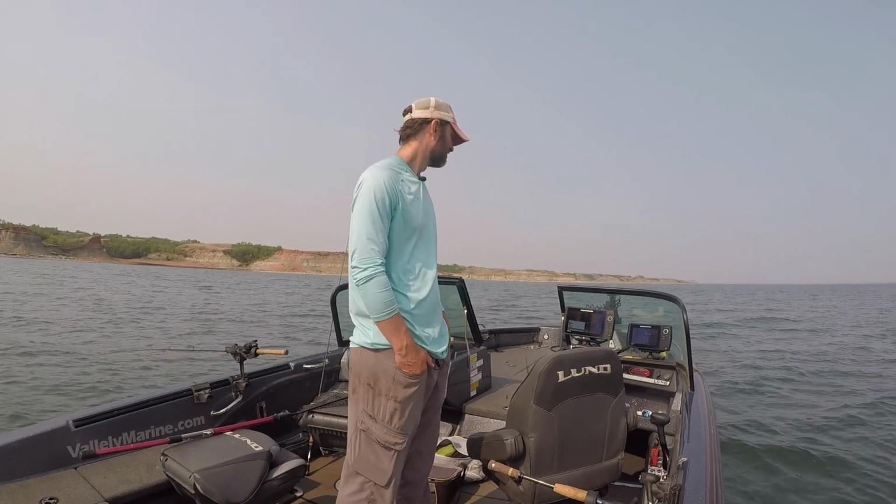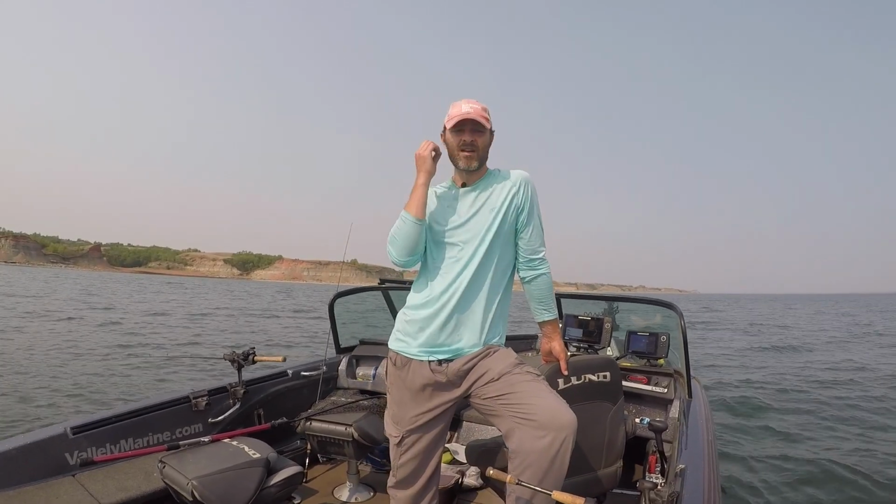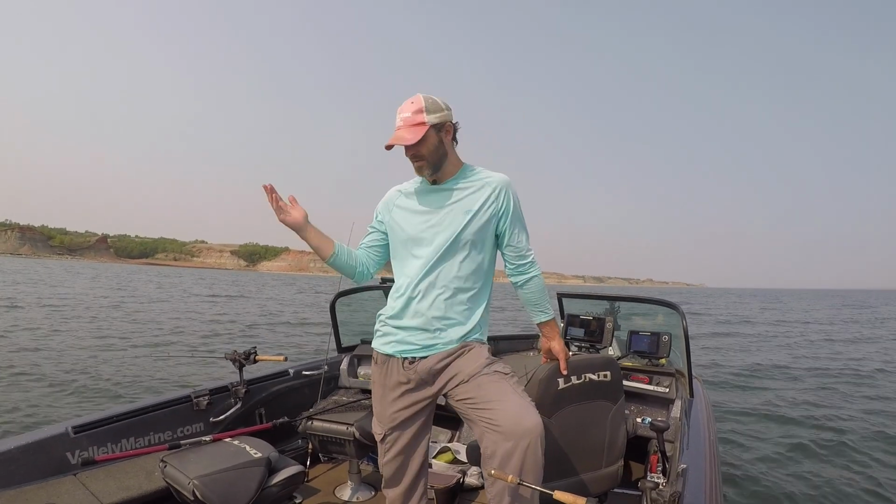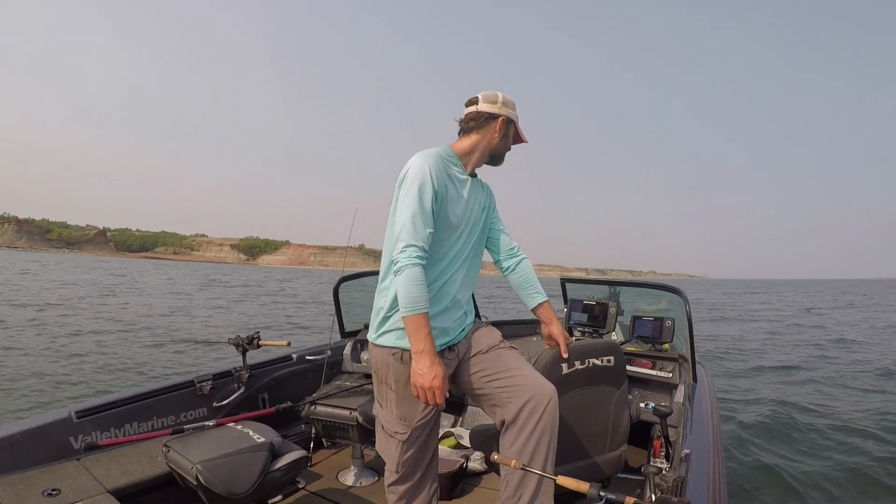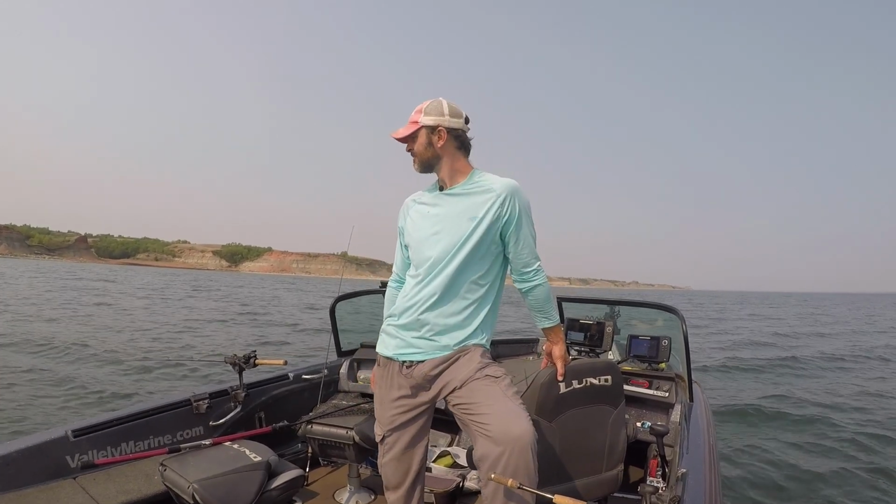Well, I made one pass through there, marked even more fish than I did when I was first graphing. Got one short bite that didn't take. Then I made two more passes and almost saw nothing. So maybe they're fish on the move, or they're just skittish in 32 feet of water. I don't know, but we might have to keep moving along.